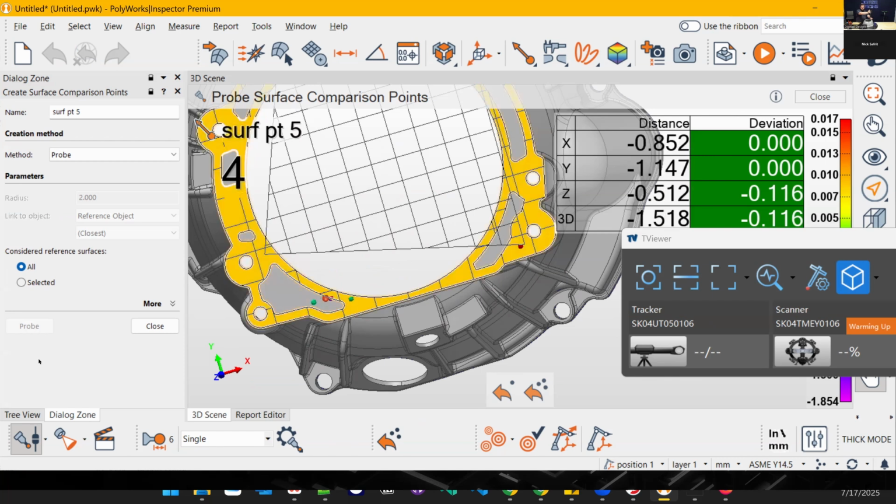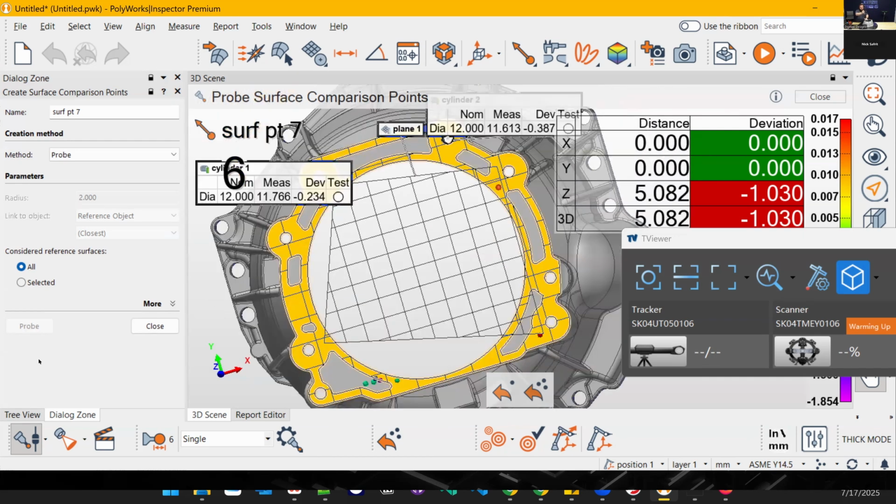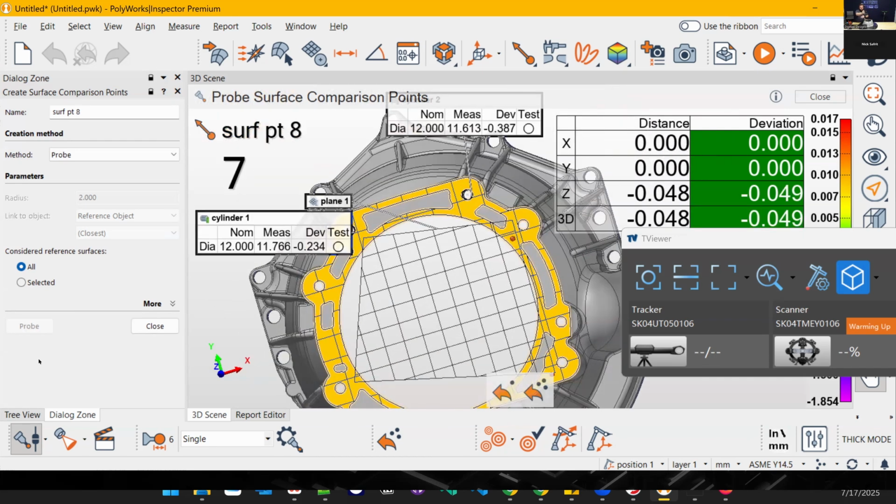Oh, that one, it thought I was on this plane up here. I was in this little divot. That's why we saw that millimeter. I was also raised up off the surface there. That's why we're seeing off a millimeter there.